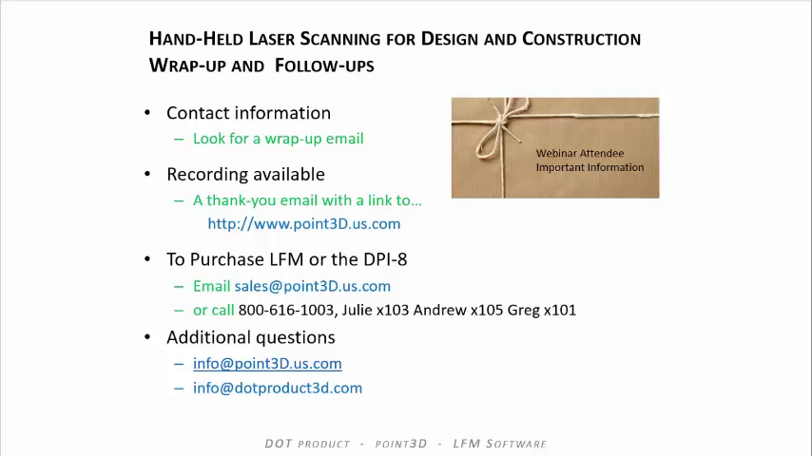Chris, you were showing today beta versions of the .3D and the Phi3D software. Are these available to users today, and how would they get them? Sure. They're available today to all current DotProduct DPI-8 customers who are subscribed to active support and maintenance contracts, which keeps you subscribed to such upgrades in the future.